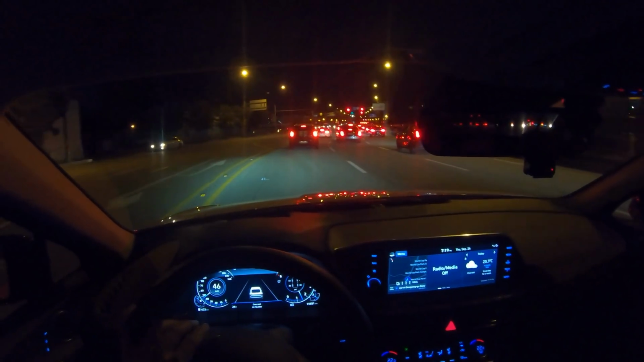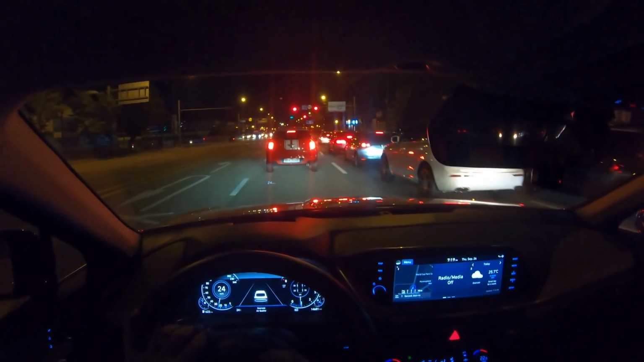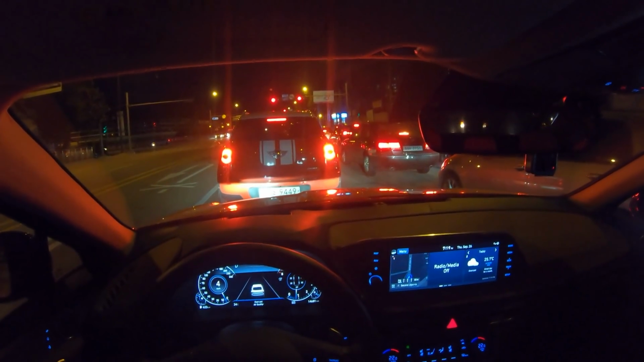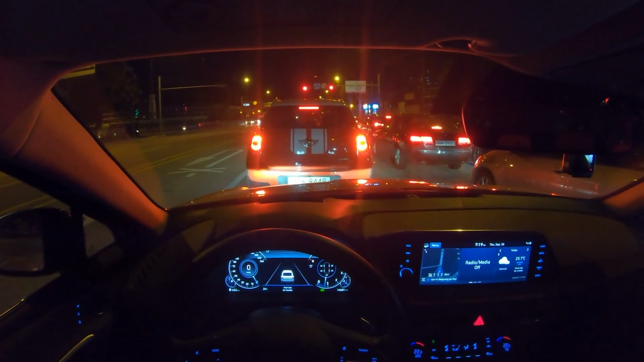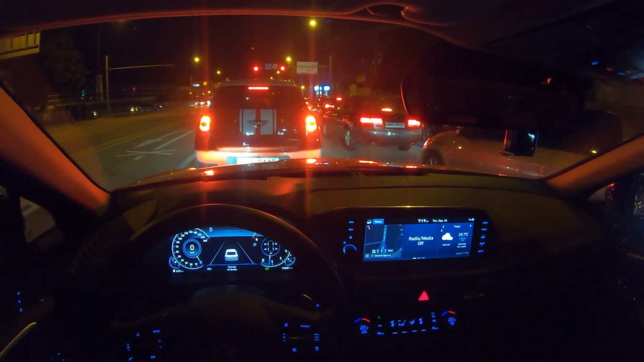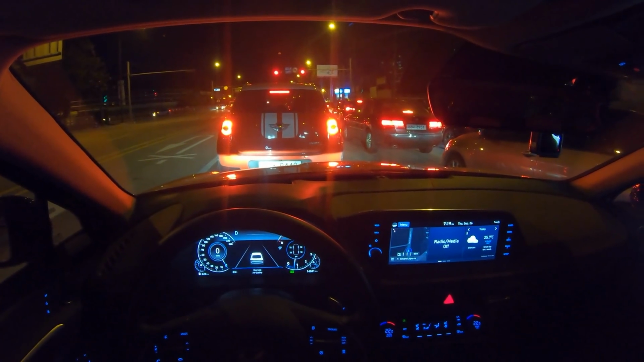Okay, so I forgot to show you the lead car departure warning. Next time if the Countryman departs, I will not follow him and show you what it does. This car also has adaptive cruise control that works with navigation.